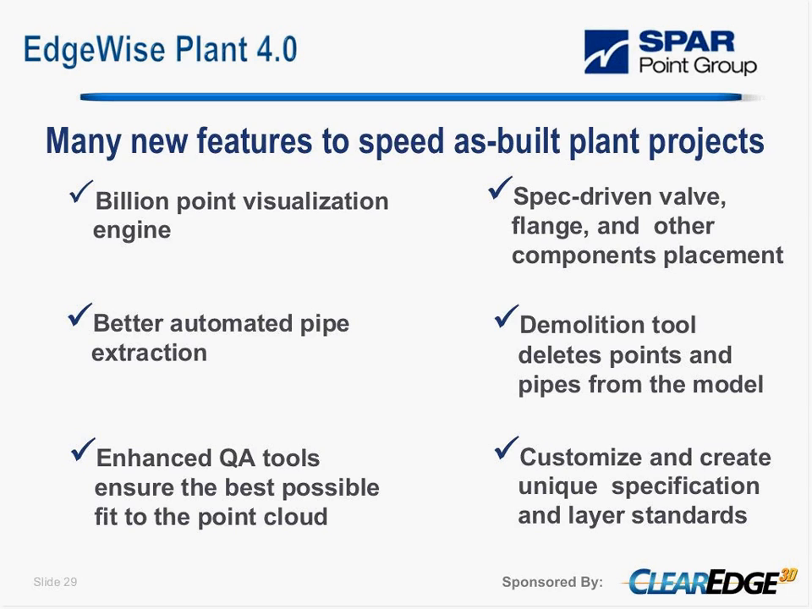We have a demolition tool, which a lot of people have expressed a lot of interest in. We've had a lot of requests for that. What it essentially does is it finds all the points associated with a pipe run, and will remove them from the point cloud. So it's as if the pipe never existed. And we have the ability, as I just talked about, to create unique specs as well as layer standards. So we really sped that whole user interface up quite a bit.